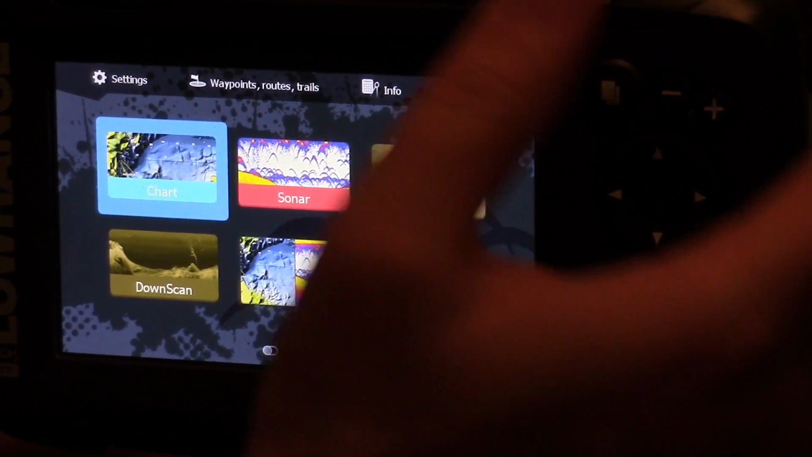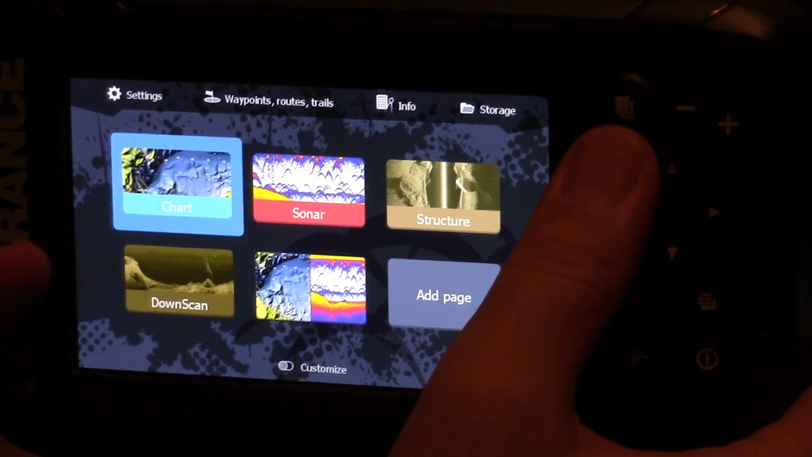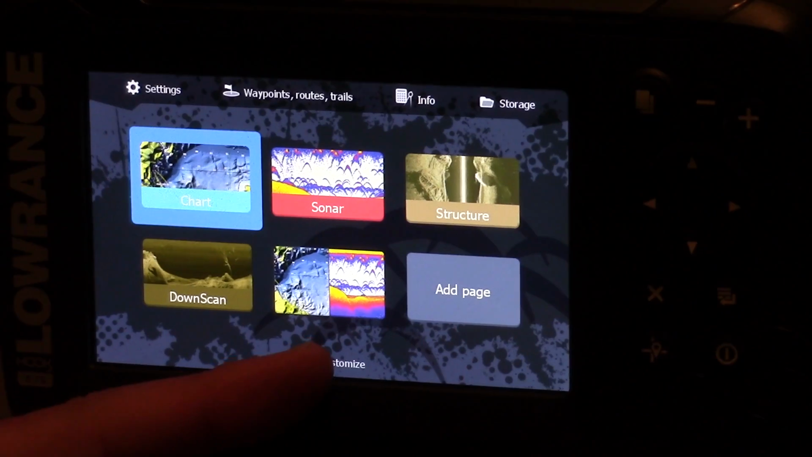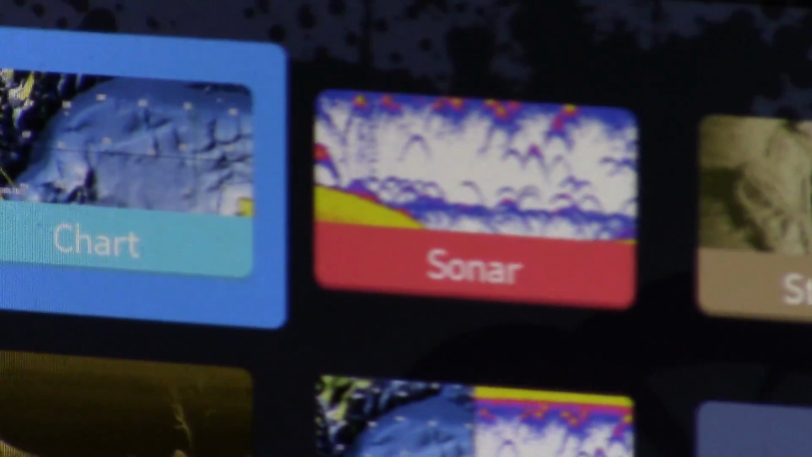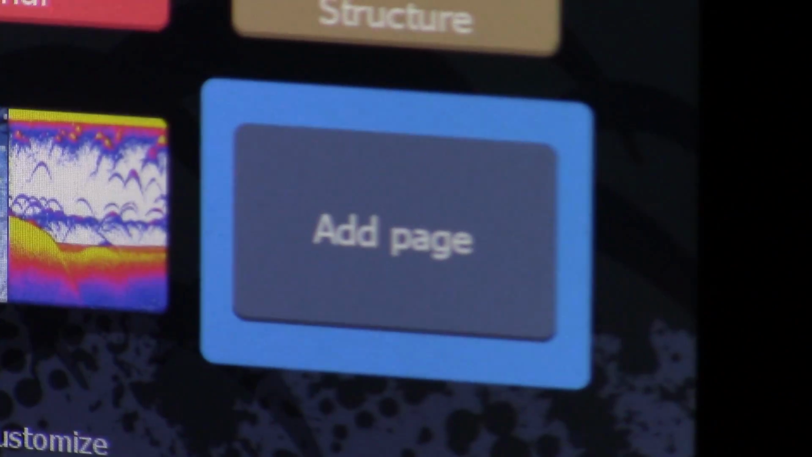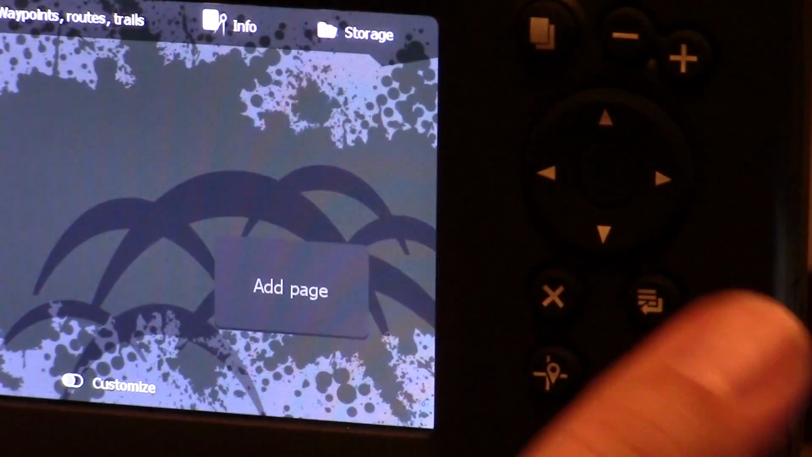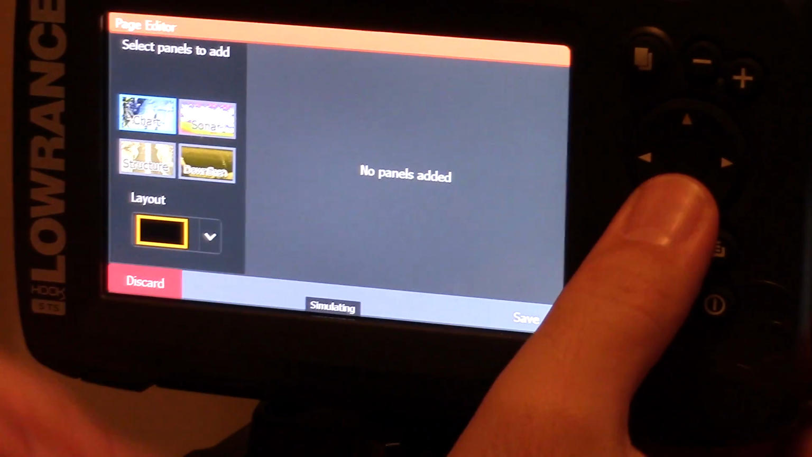But to get to your screen and to change your screen overlay, like what you're seeing here, if the camera looks really close at this guy, you got a GPS map and you've got your traditional sonar in there. Here you've got just your down scan, here's your chart, here's your sonar structure, add page. Oh, add page, that's interesting. So we hit this guy, this little guy here, over here is our enter button. But we're gonna hit this enter button, and we're gonna make our own little menu system.